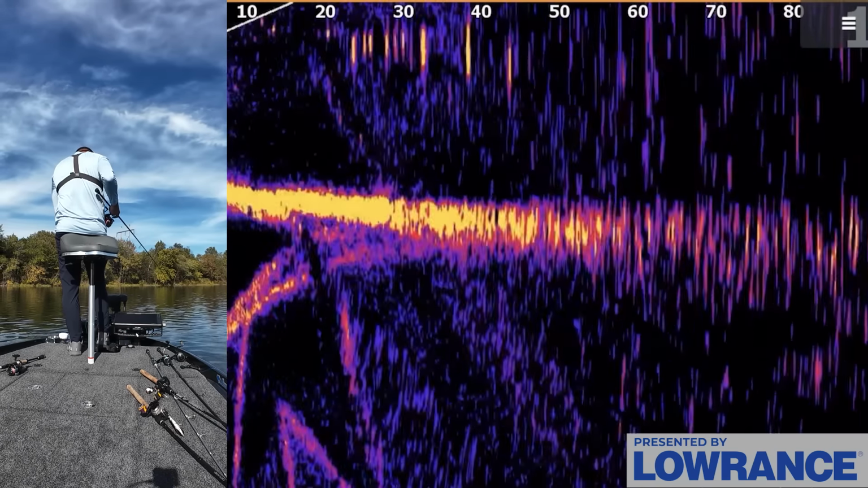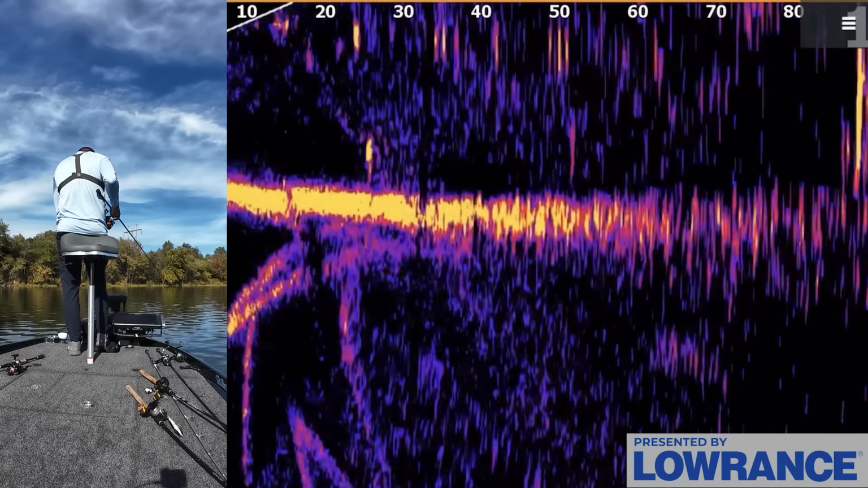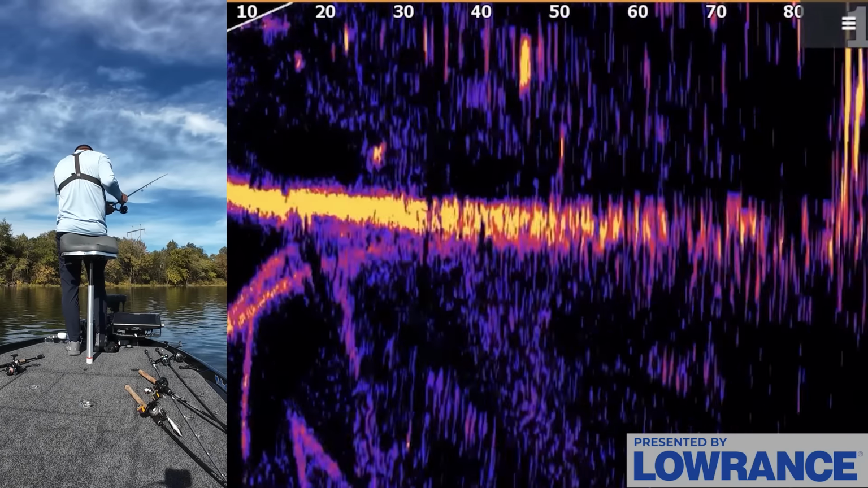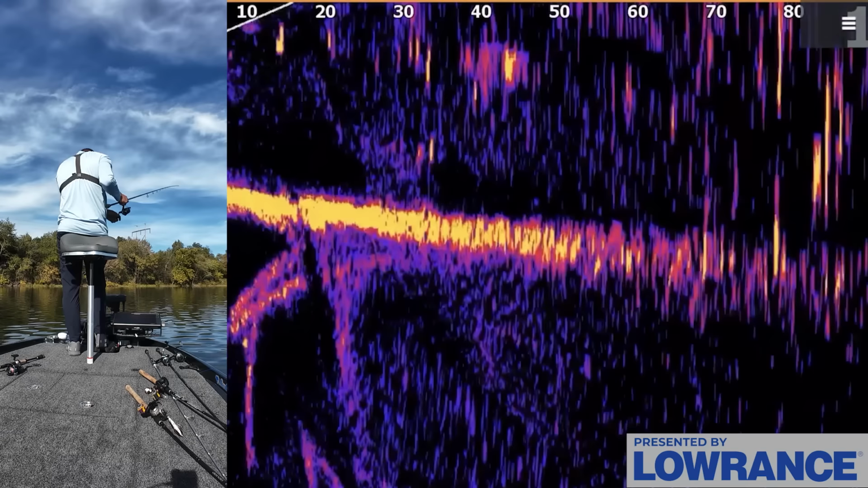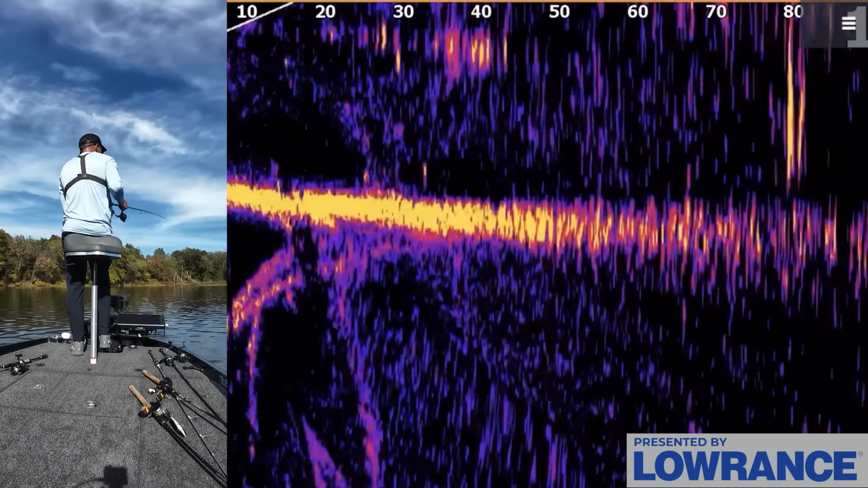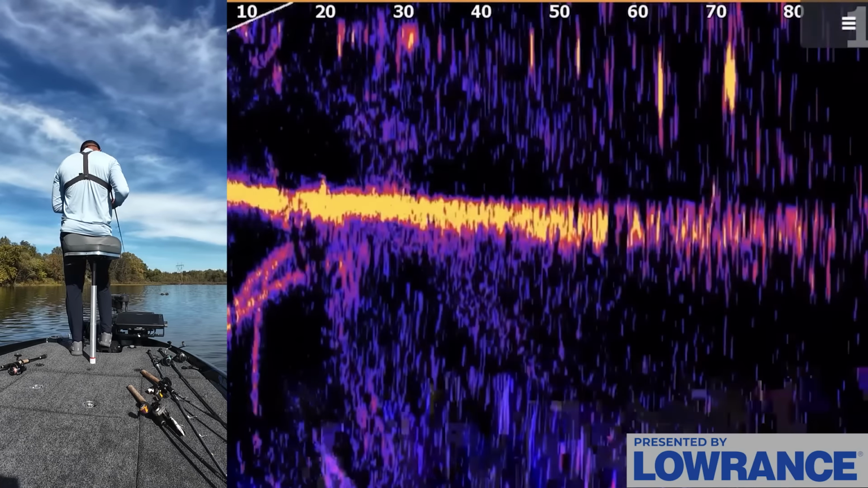Chasing right in front of me here. Where'd you go? Interesting. There are a few fish just chasing right in front of me here. There's one more little log over here. We'll throw at this thing. They're busting all the way up there against the bank. That's crazy.